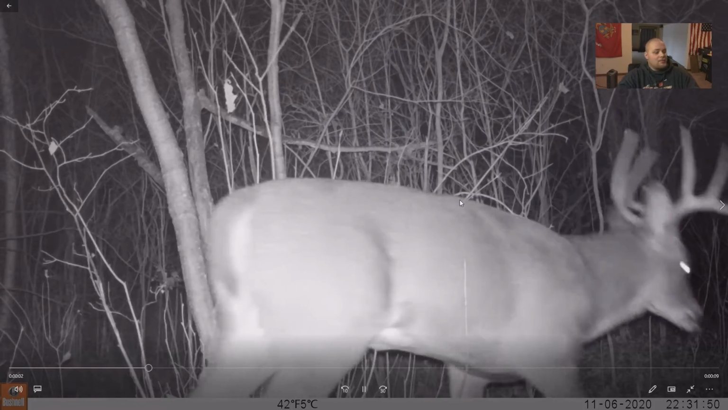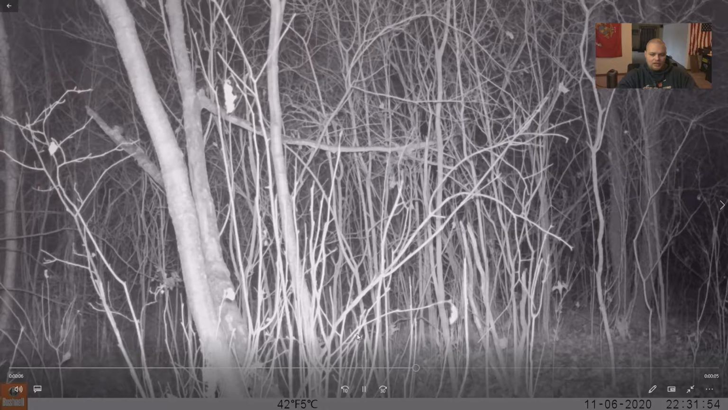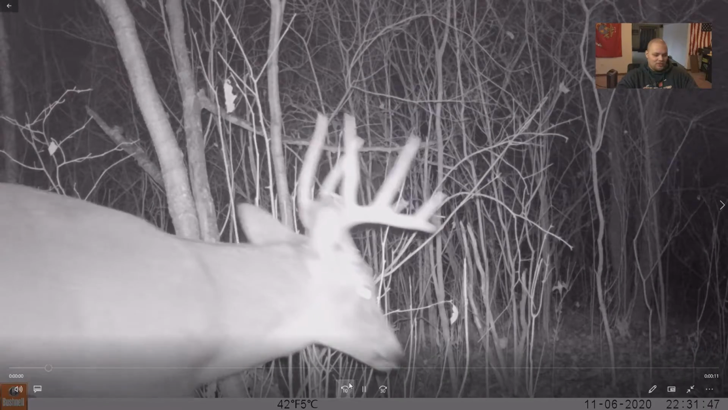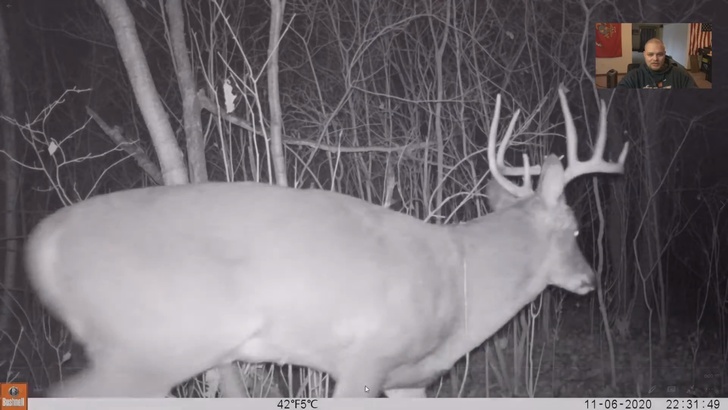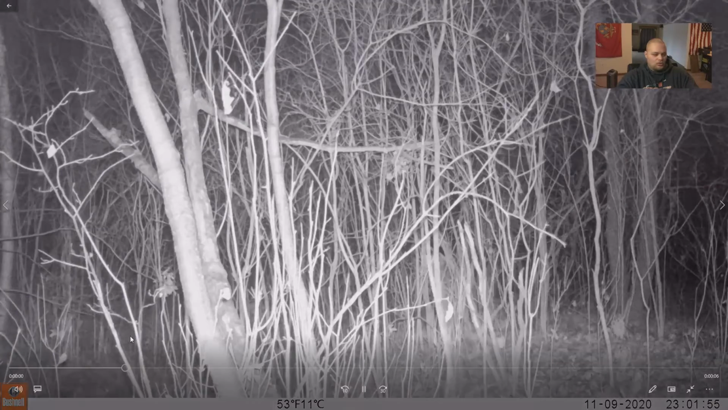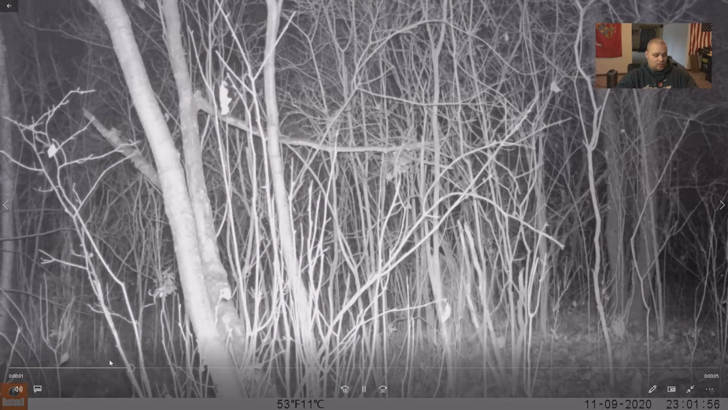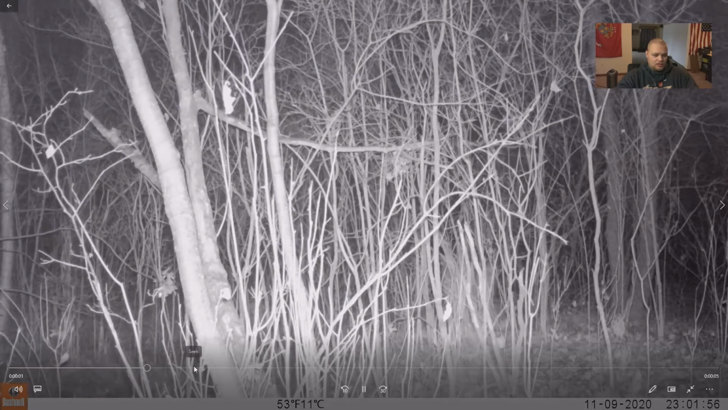Oh, there's a good one. Man, these Bushnells with the audio, gotta love it. Gotta love the audio coming in through a trail camera. That was a good looking buck too. Real tall. That is a great looking buck. Oh. Is that the same one? That's a big buck. Wonder what spooked him.